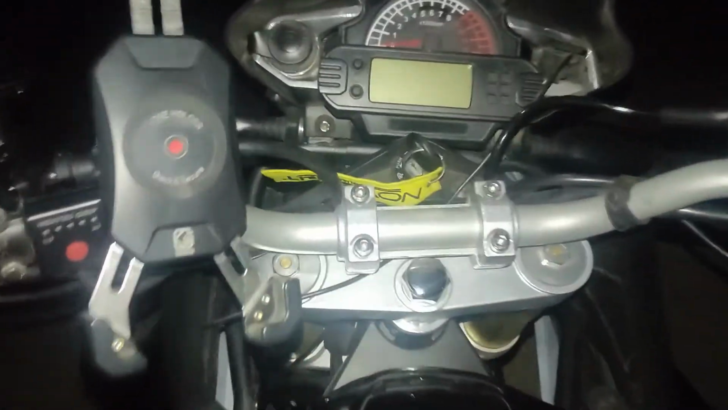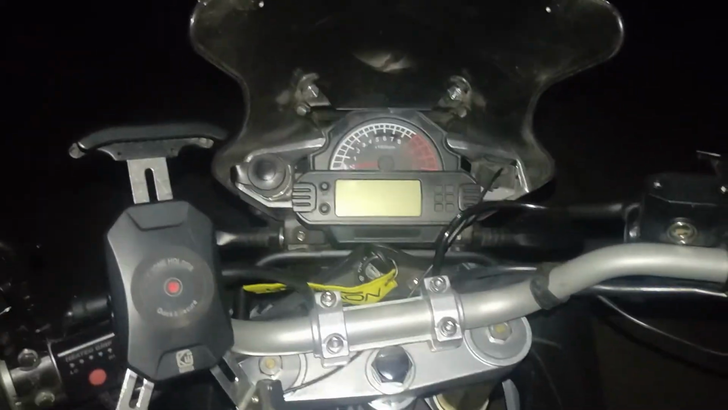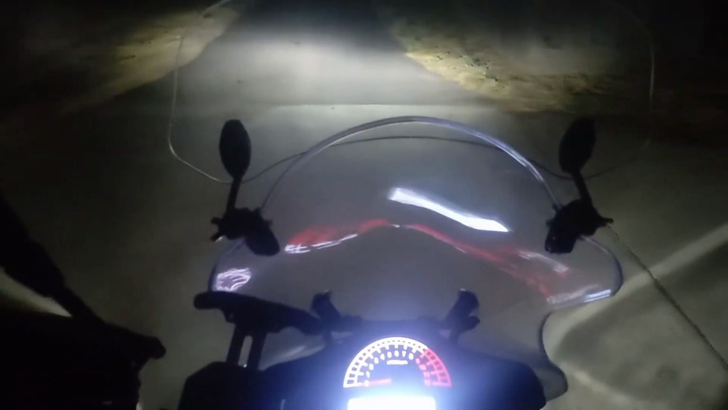All right, so I'm going to turn the camera light off for a moment. Okay, so now that I have the camera light off, right now I just have the bike on, and with the low beam, you guys can see how far the low beam projects itself.